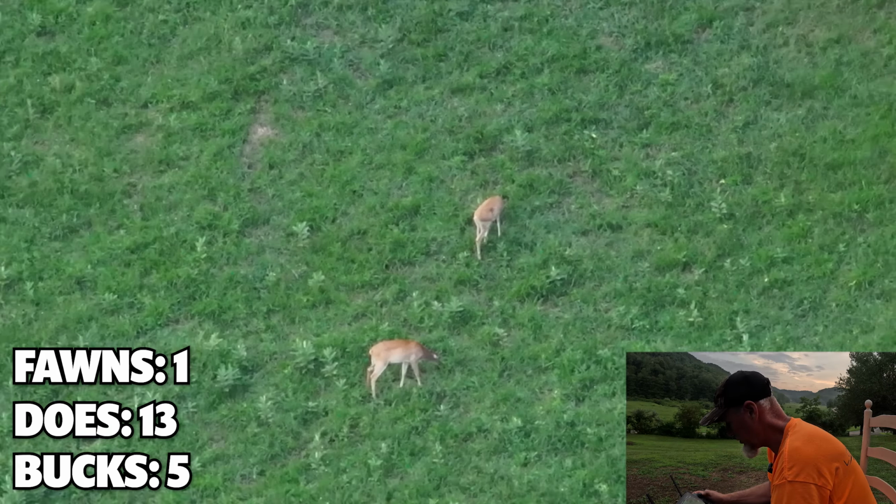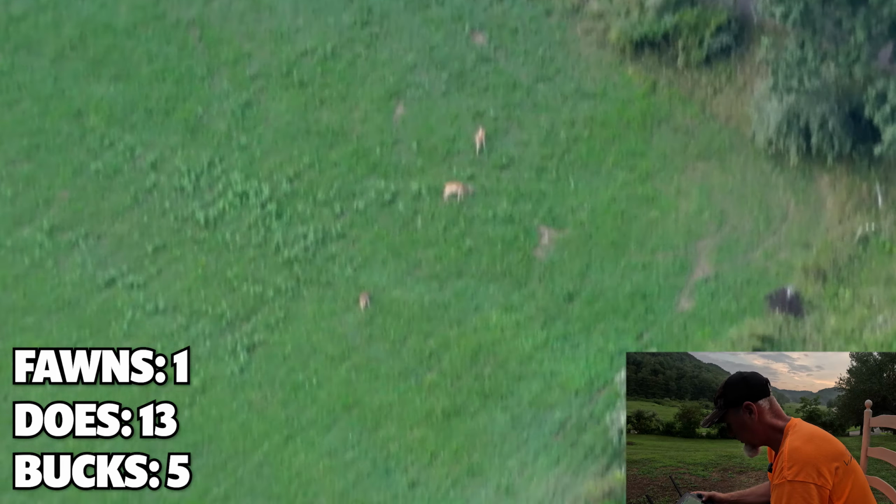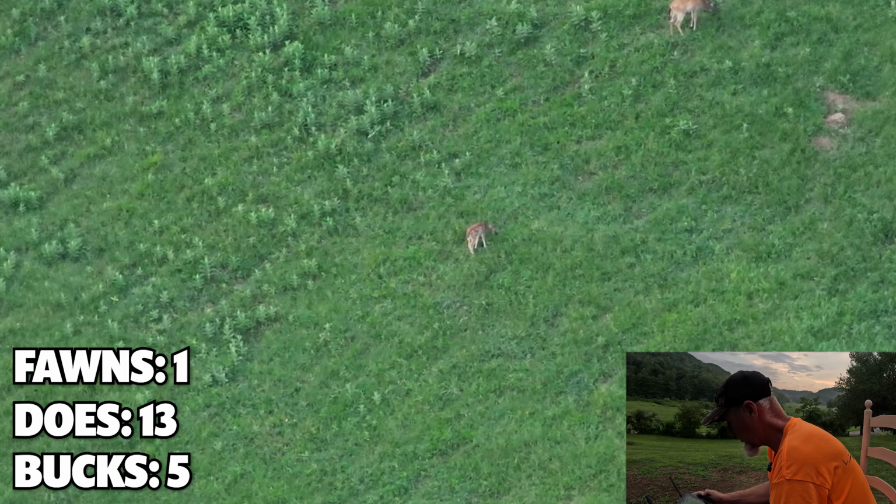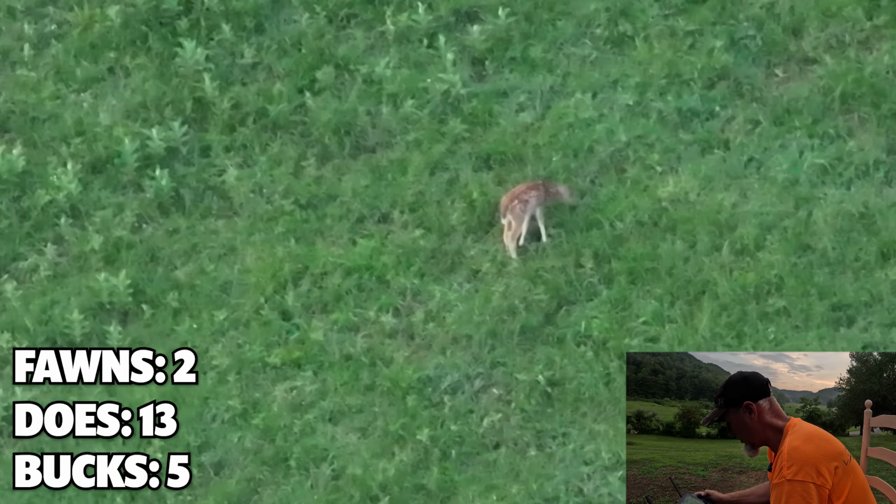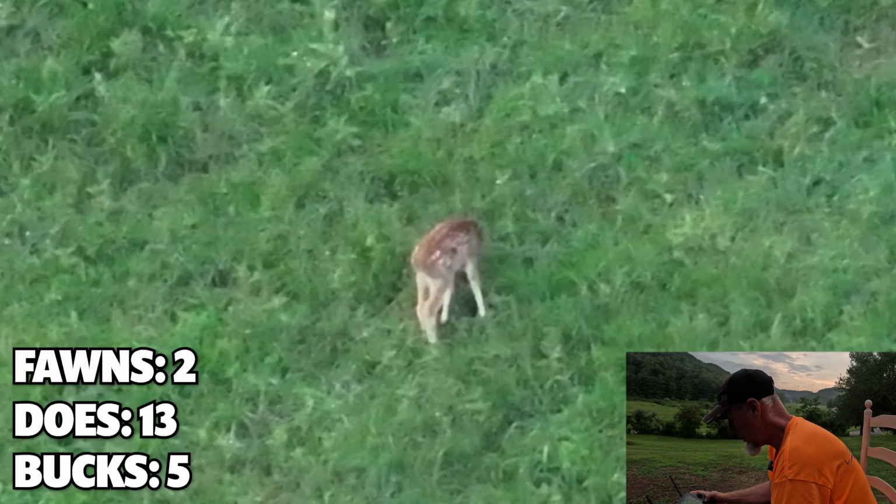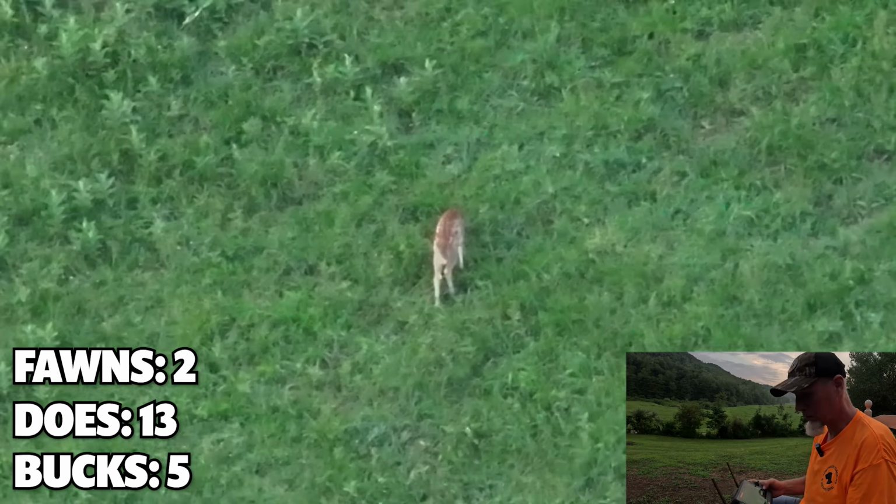Last year's fawns. Oh, what do we got here? Here's a third one. Oh, there's a spotted fawn. There's our second fawn spotting. This isn't looking good. Only finding 2 fawns with all the does that we found.